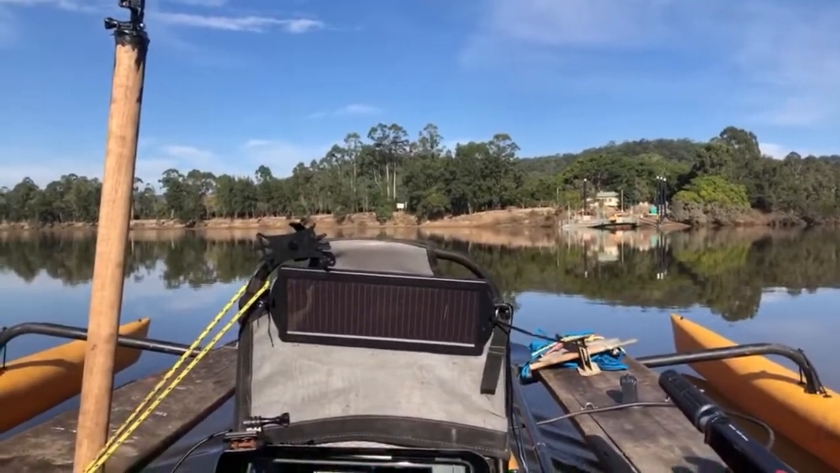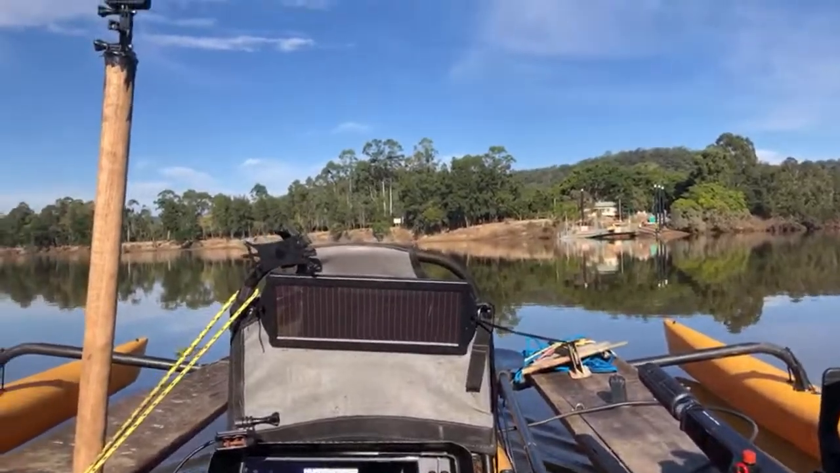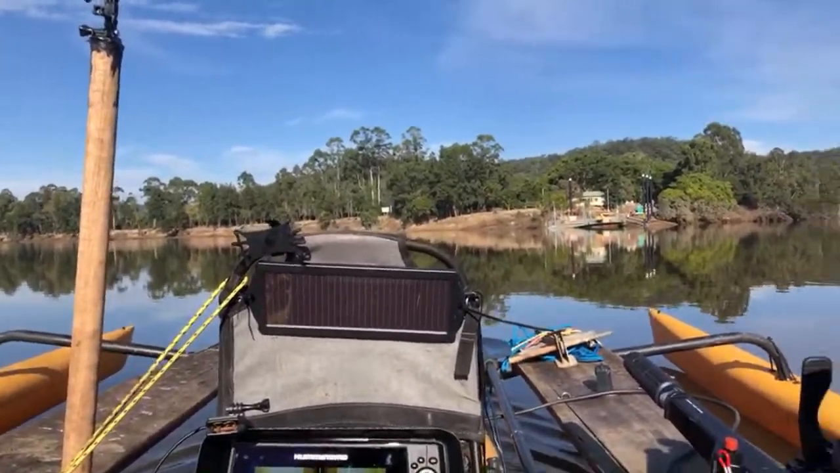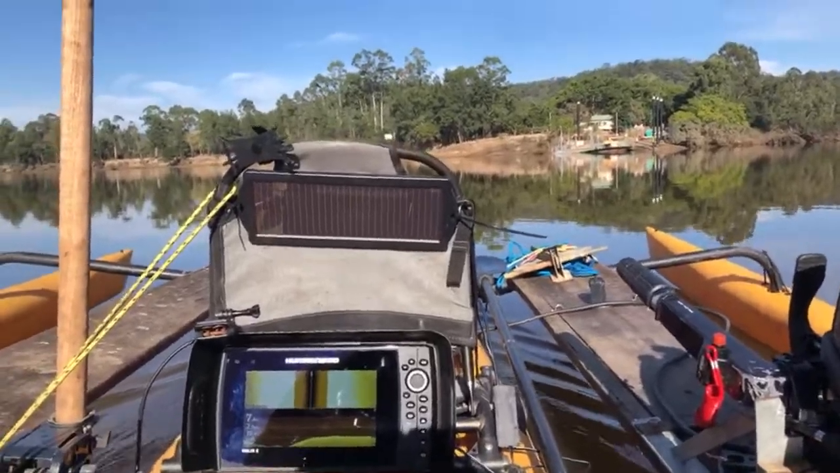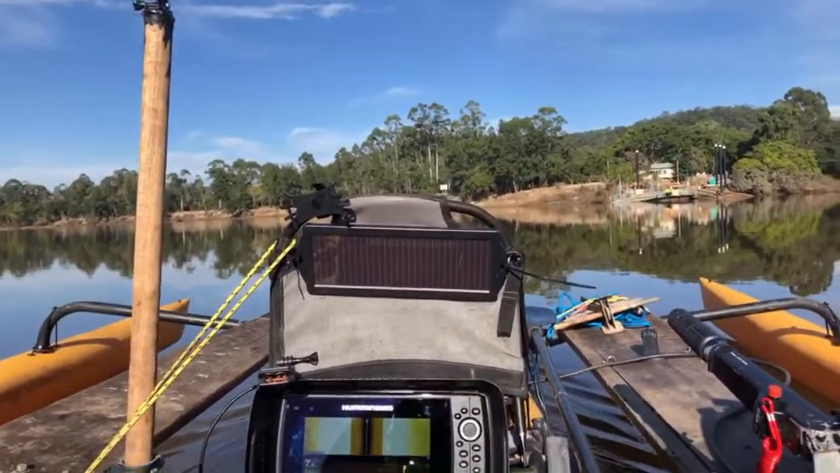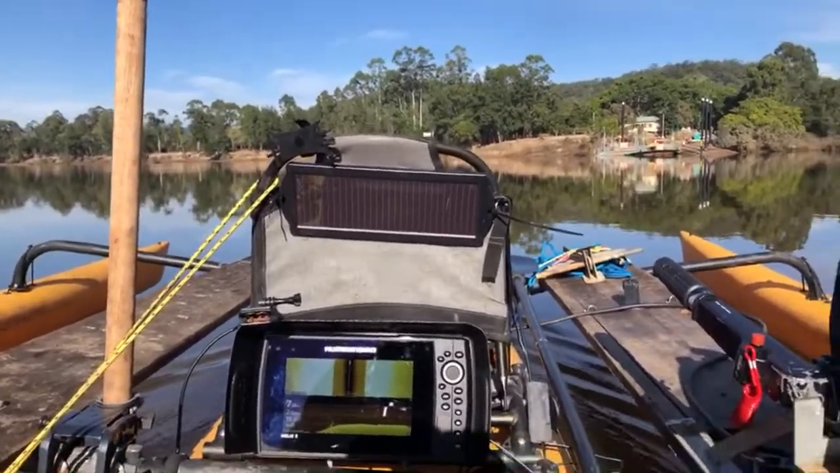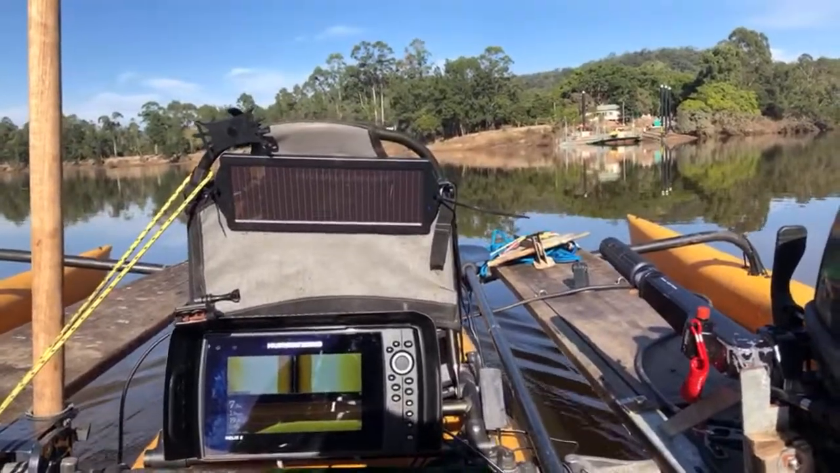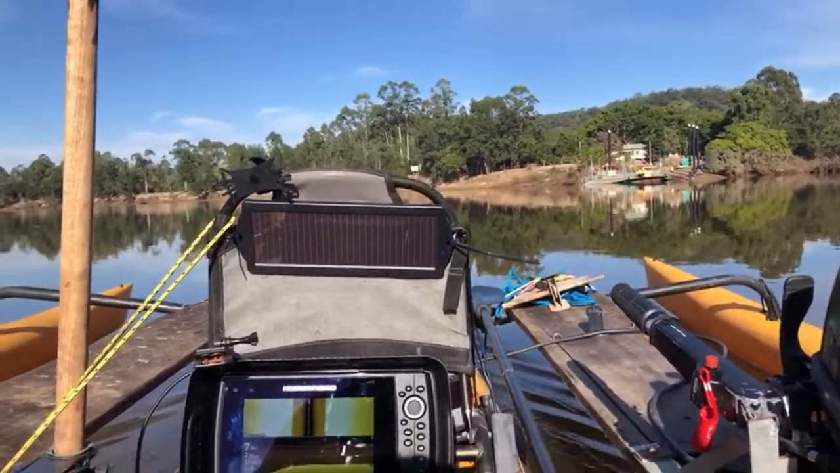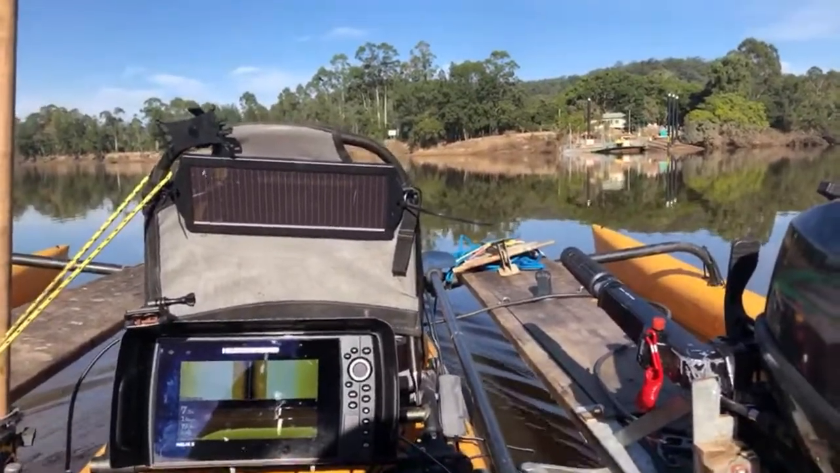I'm out scanning the river at the moment, Jacob, looking for boats and caravans and cars and whatever else we can find in the river. I'll keep on running until the phone kind of stops. I'm sure I'll run out of phone range. But we are on the river, enjoying a beautiful day. It's only early in the morning here.